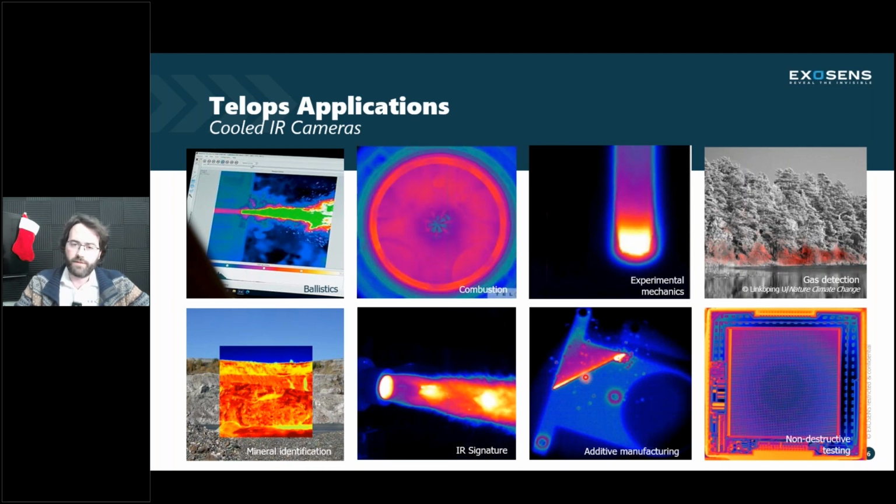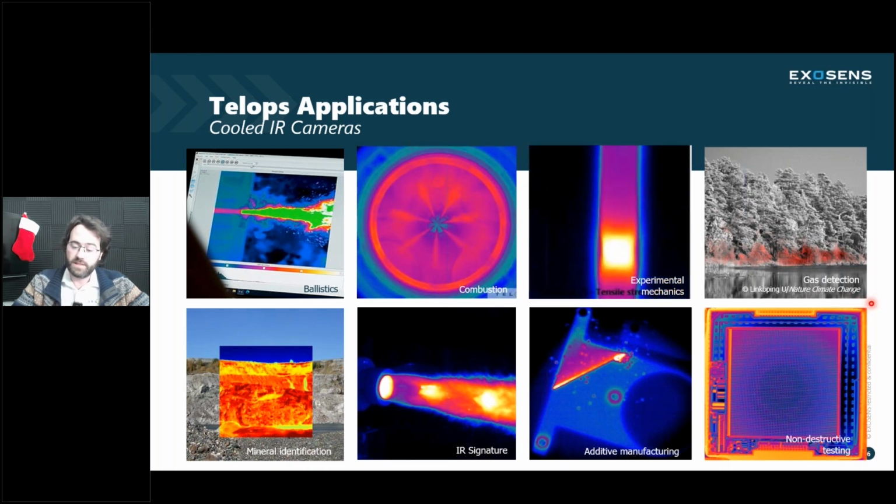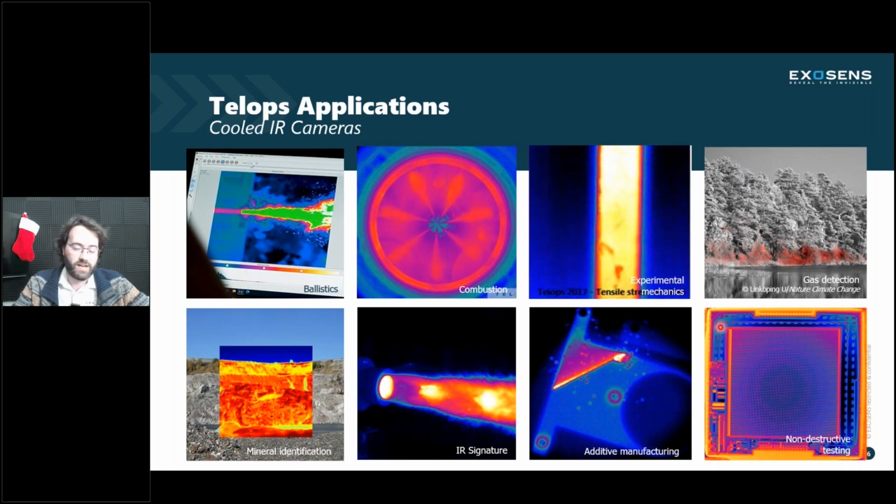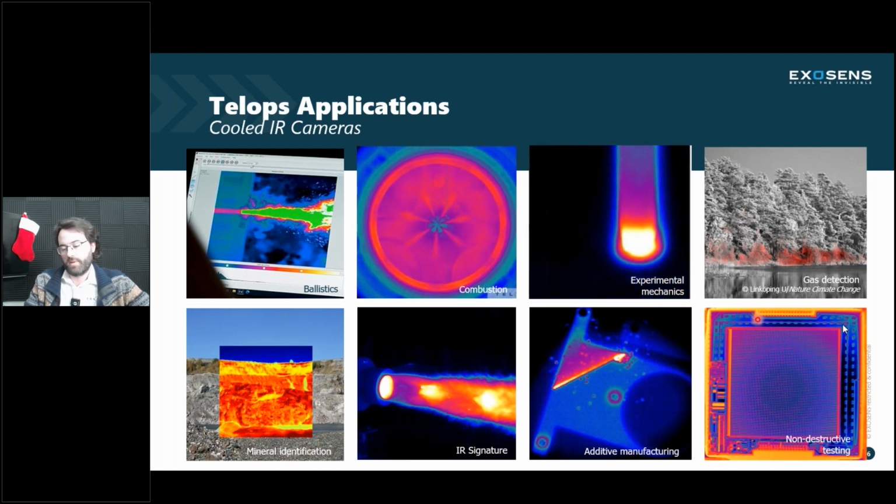IR signature, of course, for infrared imaging, and additive manufacturing, which is also a very interesting market. No data on this specifically for this webinar, but there's a lot of users that will be looking for high-speed, high-end thermal cameras for that kind of application. And otherwise, of course, NDT for inspections of materials of all kind. Here we have a great image of an electronic chip, a big image with our cameras.